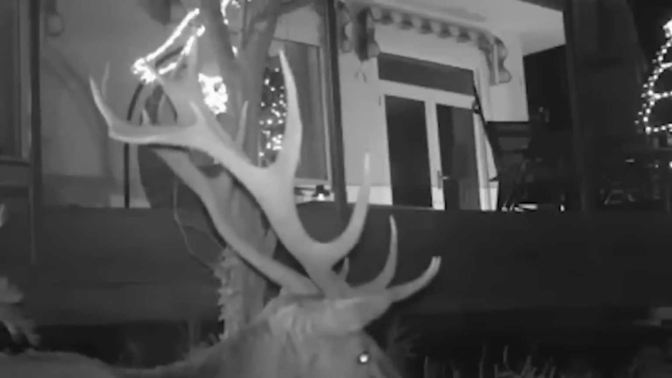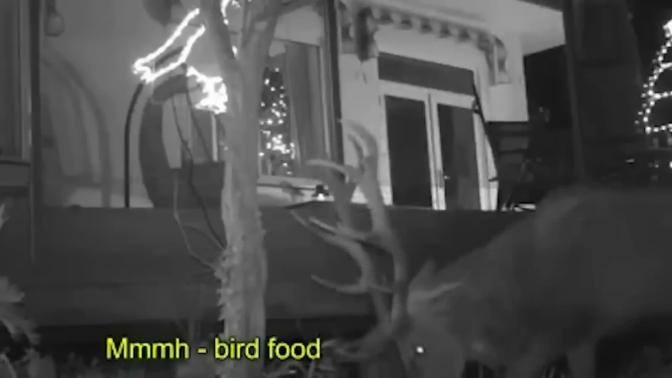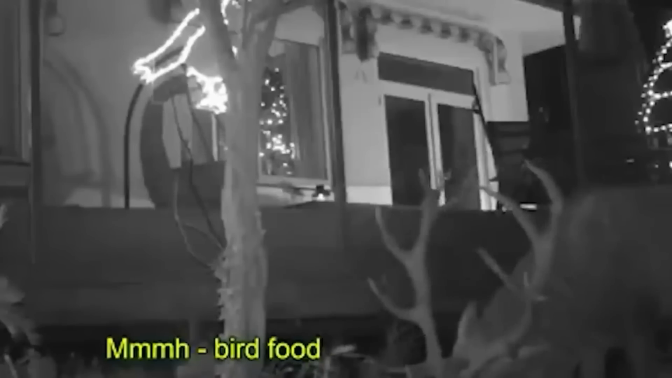This video comes from a trail camera, and the owner claims it caught a special moment. Santa's Rudolph, the red-nosed reindeer, visiting Christmas lights on the edge of Exmoor. In the video, we can see the reindeer feeling hungry and munching on the grass outside a house. Then, it spots some bird food and starts eating that too. Nothing unusual, just a hungry deer.